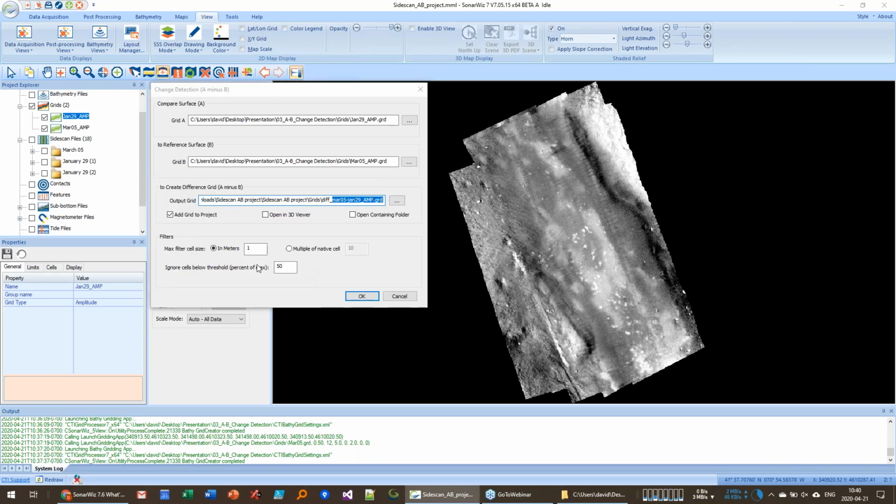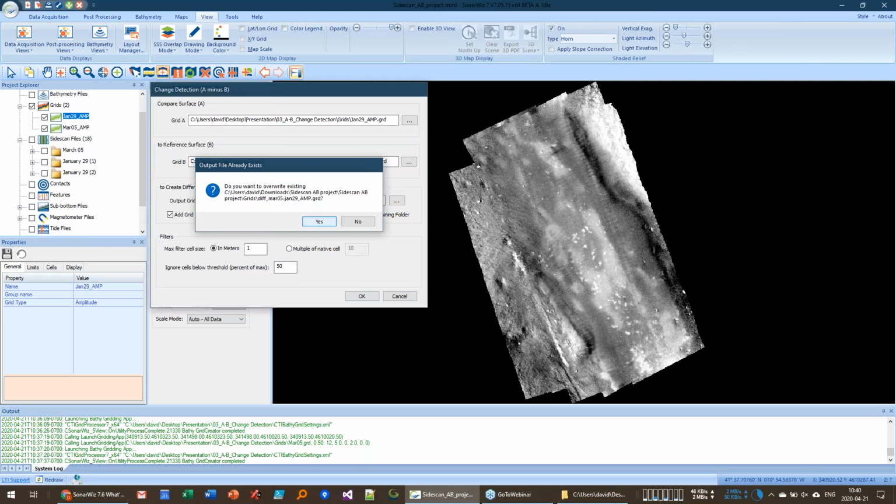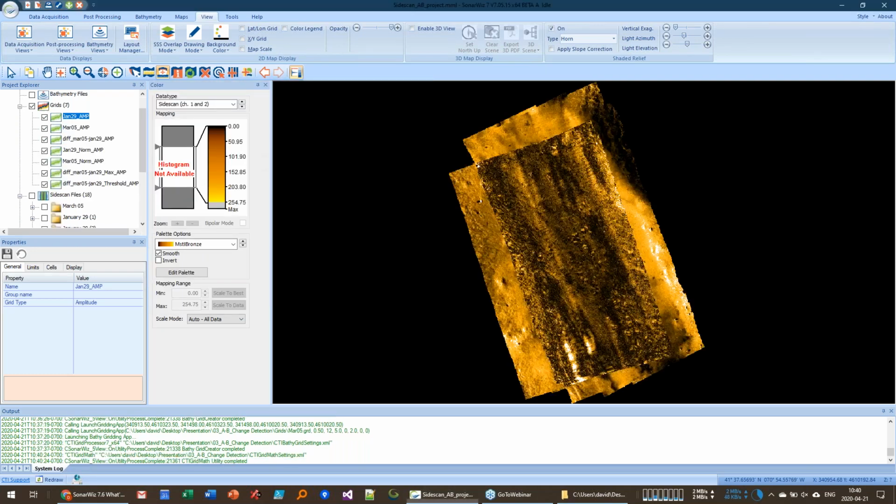The first one is we're going to filter this, downsample it basically to the size of object that we want to try to detect. And in this case, we'll do it at 1 meter. And then we have a threshold that says any difference that's lower than this threshold, we just ignore. And for now, I'll just leave this at 50, the default. So here's what it's done.